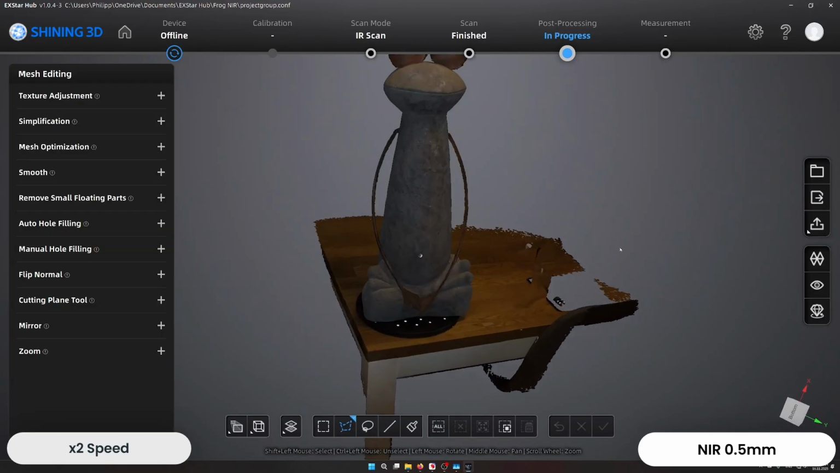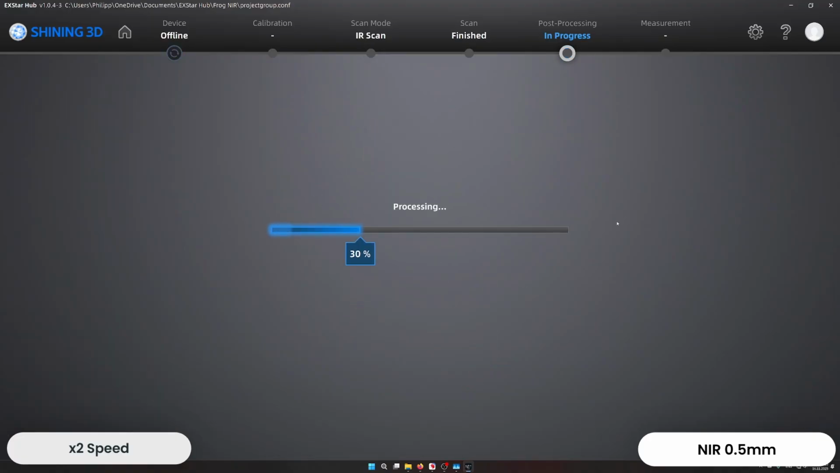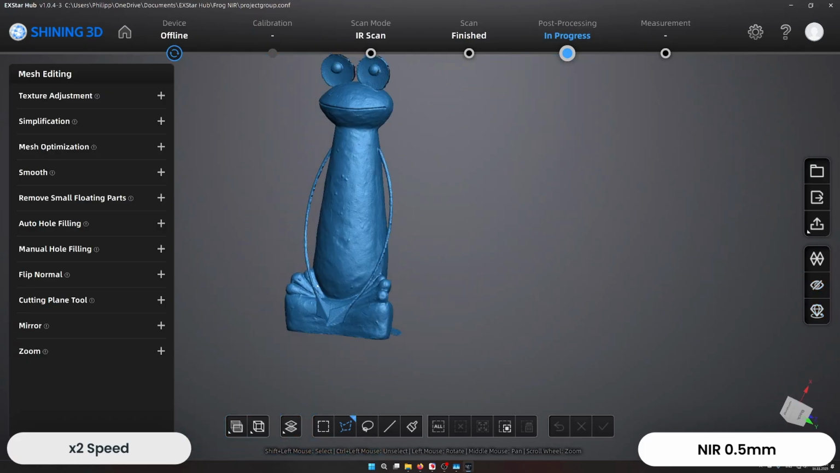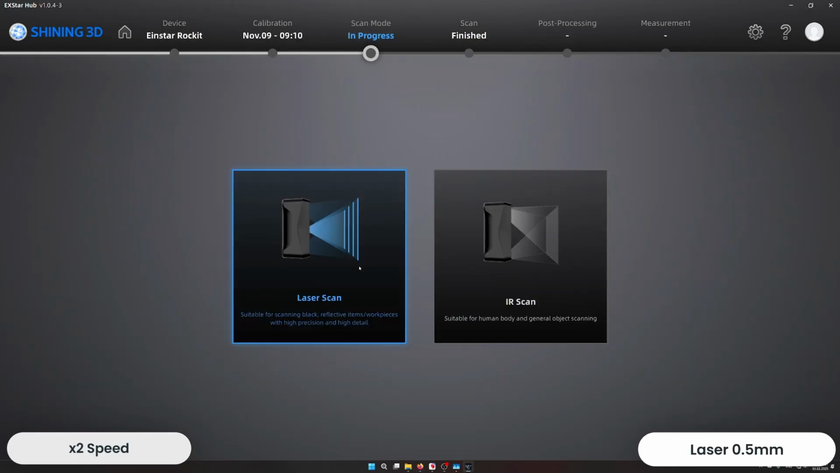You can see there's still a software bug in version 1.043 where it sometimes reintroduces the deleted data, but I think in the most current version it is already fixed. Okay, now I just do some texture remapping and adjust the textures within the software. You can see the frog is looking quite nice, and I'm simply exporting it as an OBJ file to compare them later.